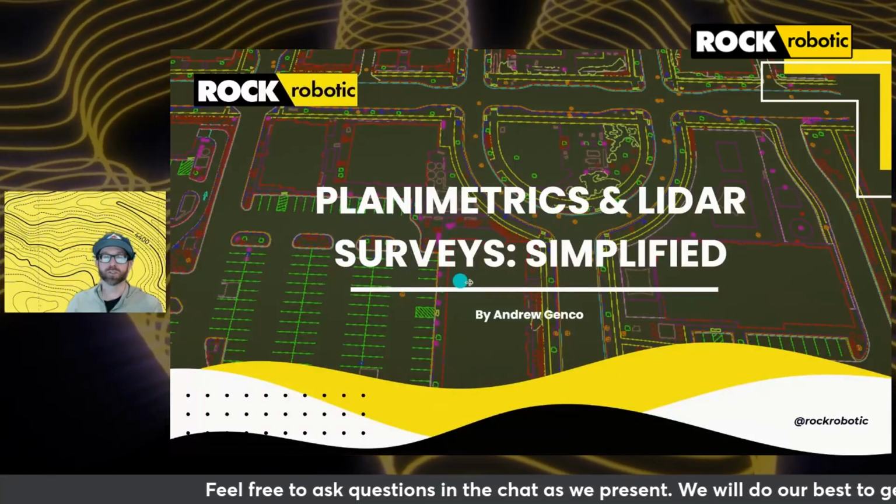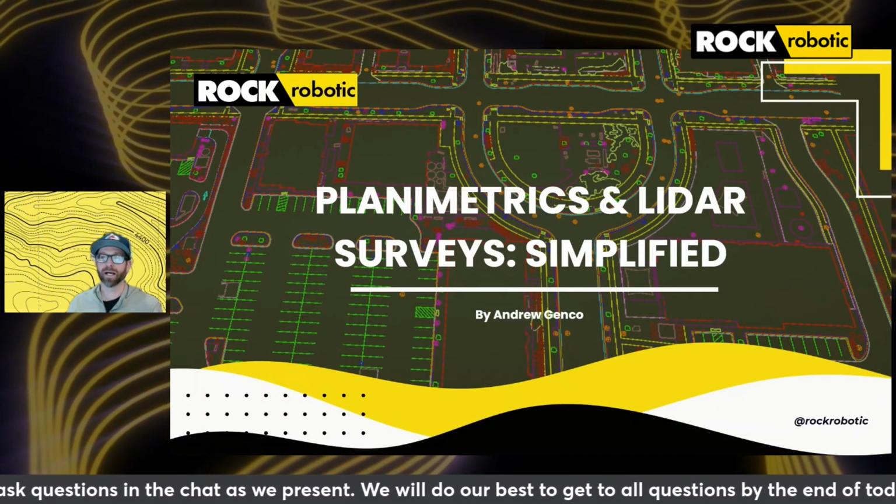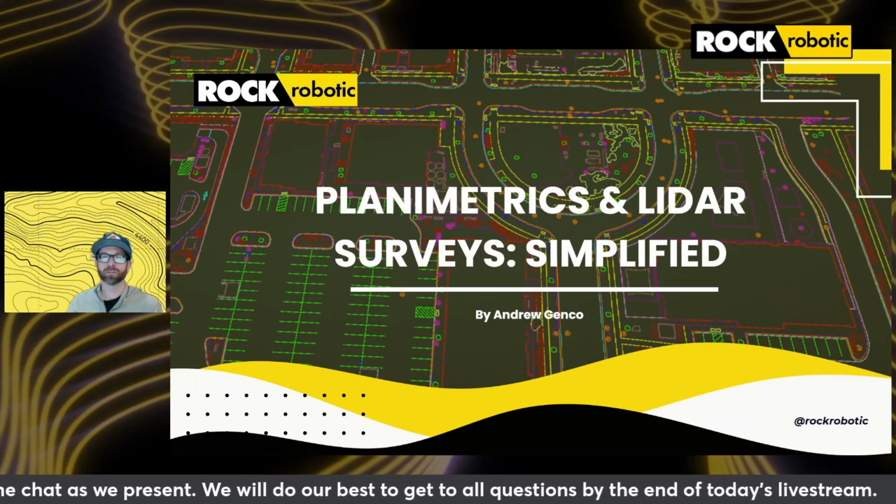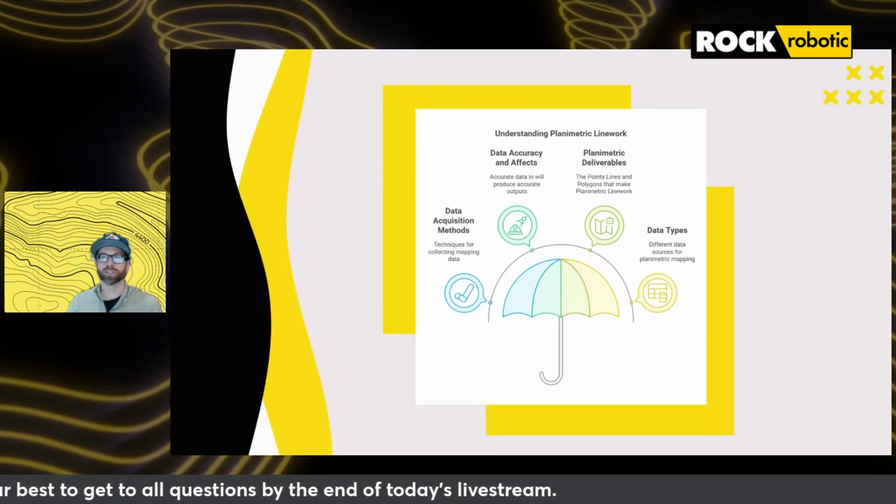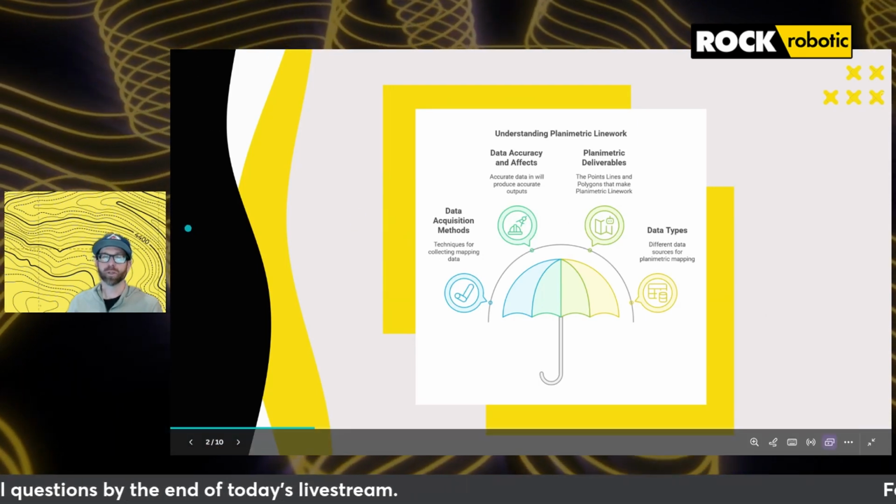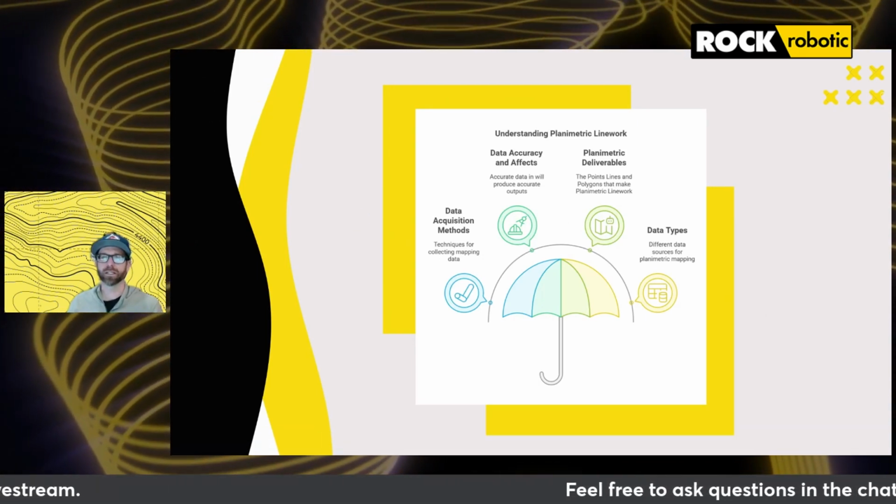Today, we're going to discuss why planimetrics matter and how planimetric line work serves as a fundamental asset in accurate mapping and surveying. Now, planimetric line work is critical for precise spatial representation, but it's also something that can be confusing or overlooked until you actually need it.